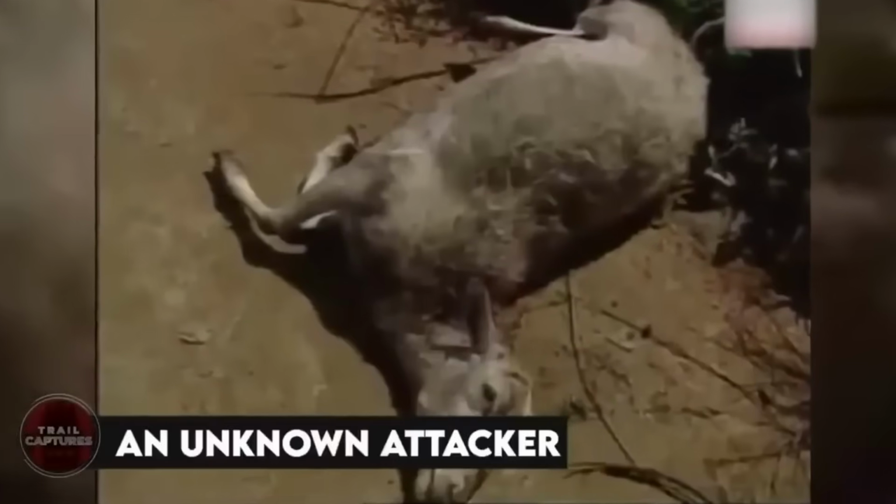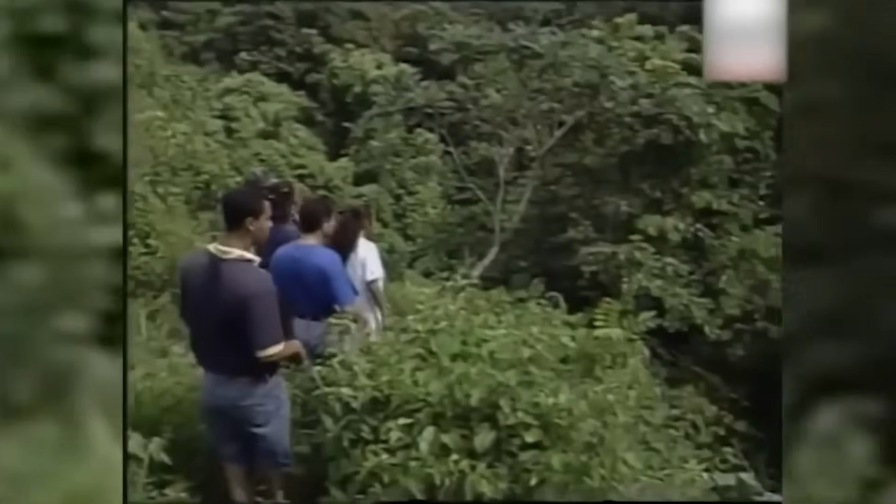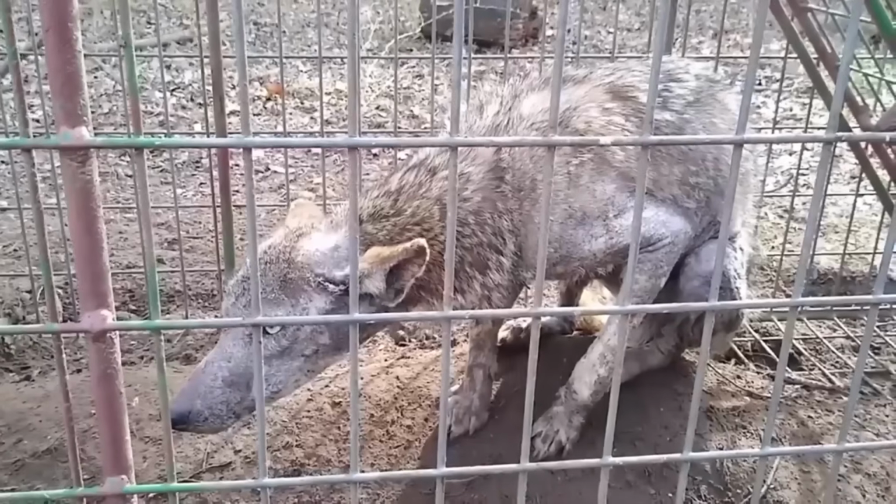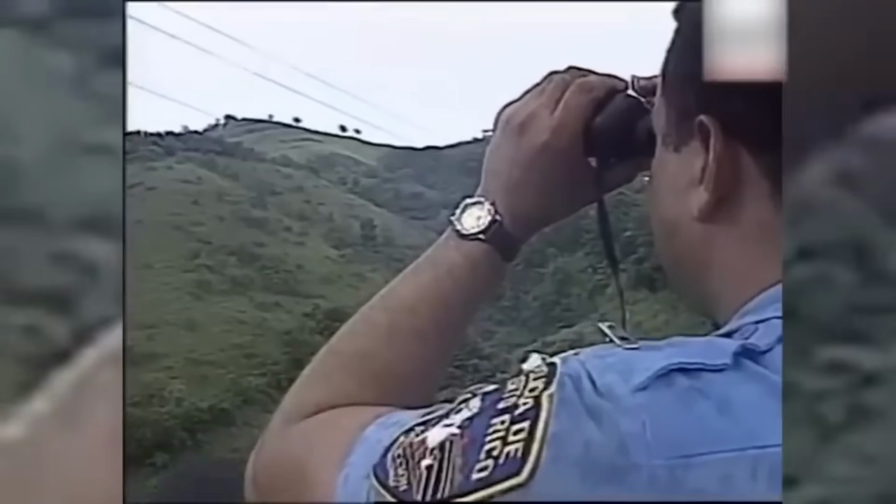An unknown attacker. Farmers in Puerto Rico were getting worried as their animals kept getting attacked by an unknown predator. Investigators tried to figure out what it was, but they couldn't find any clues. Initially, people thought it was a wolf, but the footprints didn't match. Some people claimed to have seen something like an ape and called it a chupacabra. It mostly targeted goats. The whole situation was scary and kept everyone on edge. And even though it happened a few years ago, the mystery remains unsolved.